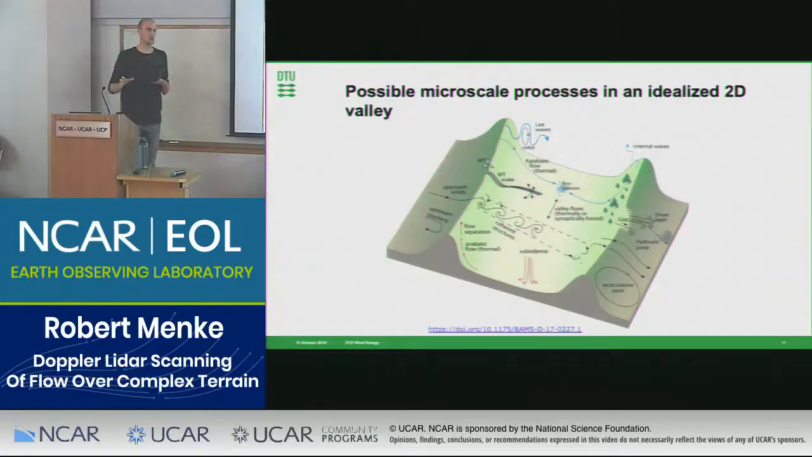We had different groups focusing on different phenomena, really concentrating the measurements. For example, DLR concentrated all the measurements on measuring the wind turbine wake.